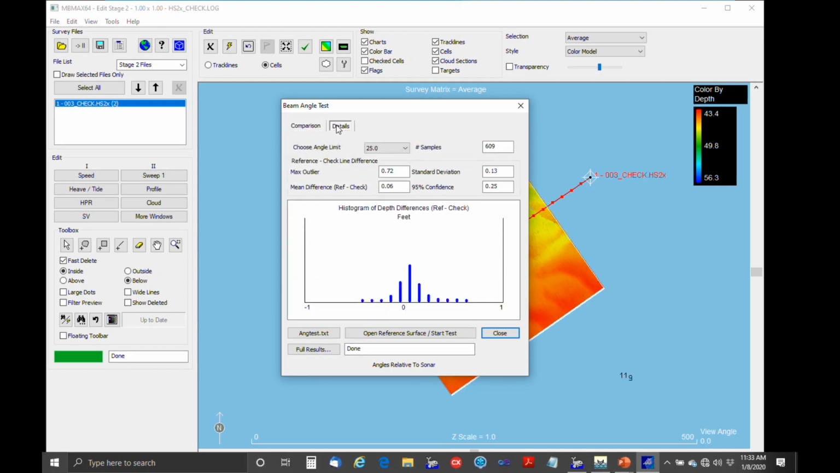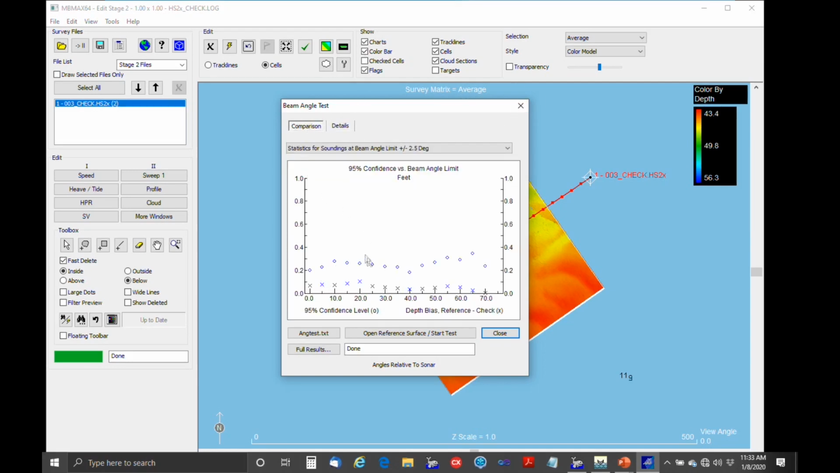And then under the details, you can see at 45 degrees, 95% confidence is 0.24. Out to 75 degrees, I don't think we have any data. 70, same, 0.24. 0.34. So this is the beam angle test, and the idea is that this gives you not necessarily accuracy, but the repeatability of the system.